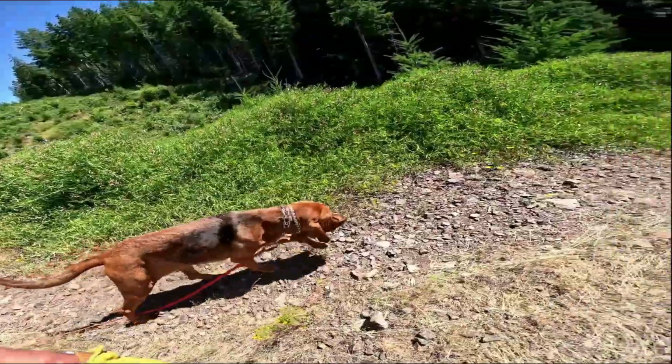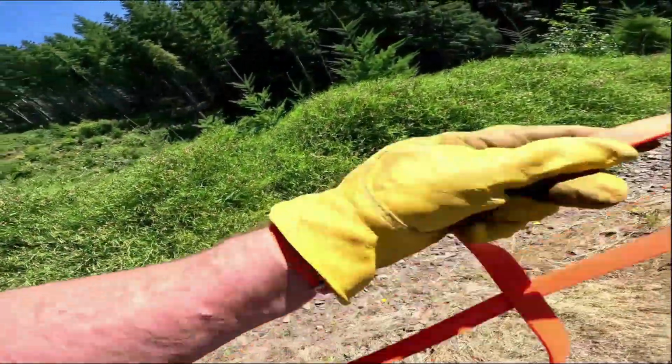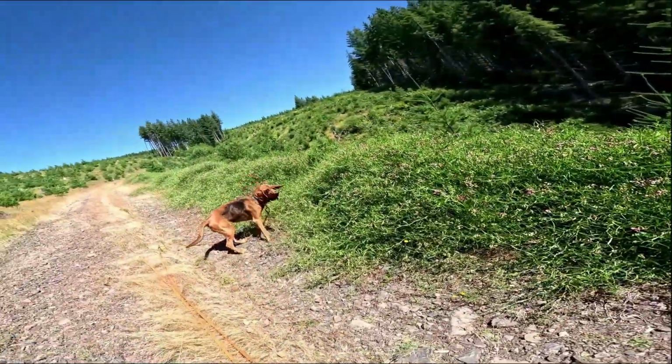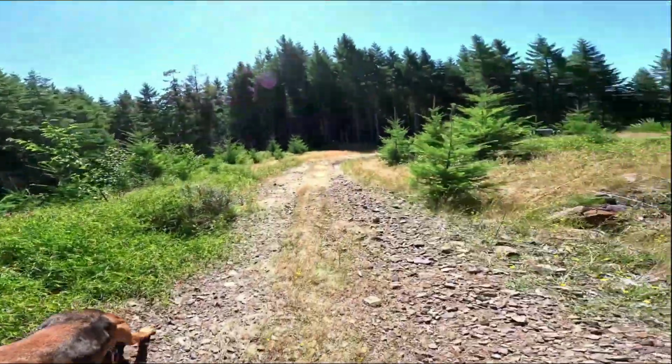Oh, what do you got? Did you grab some coyote poop? Come on, let's go. Yuck. Yucky. Come on. Oh yeah, there's another one that goes off. All these flowers, lots of bees in there.